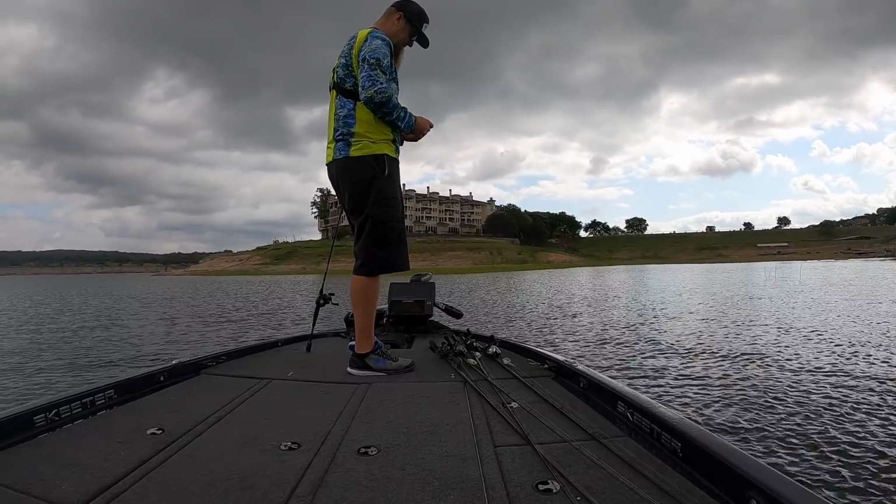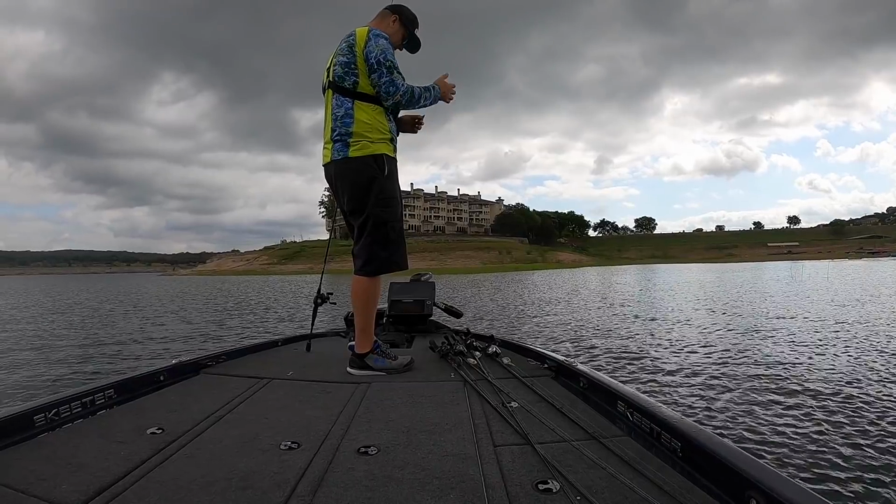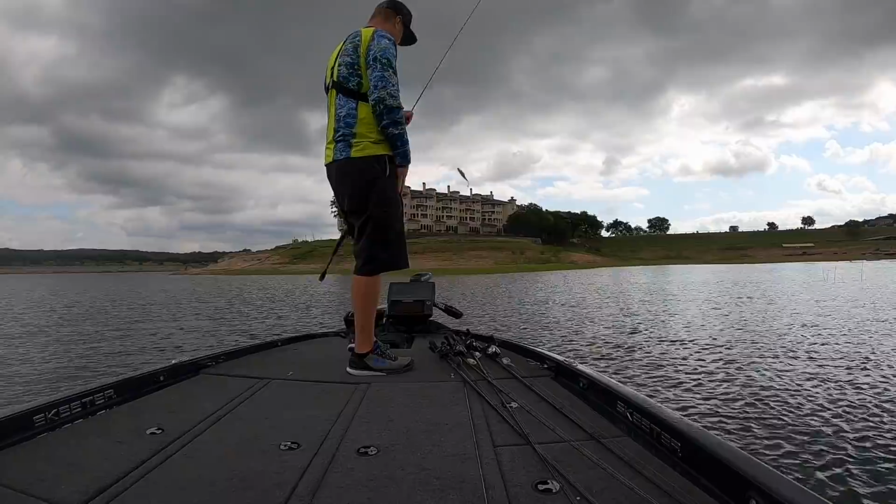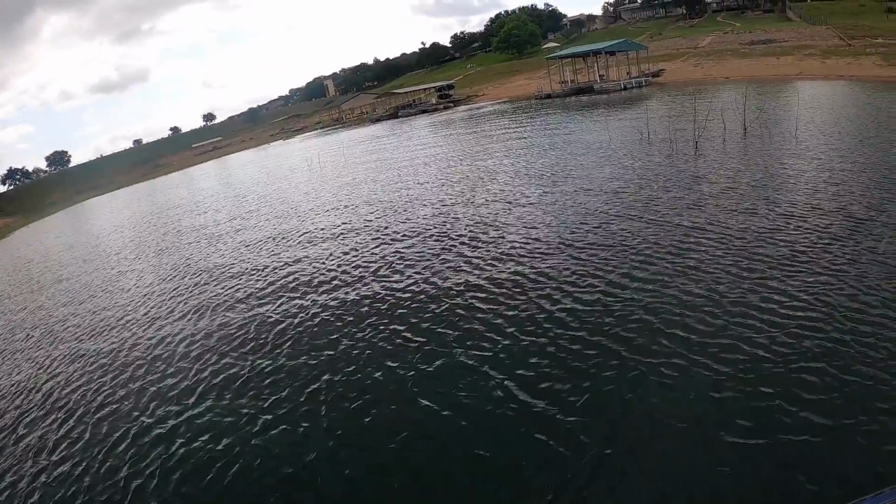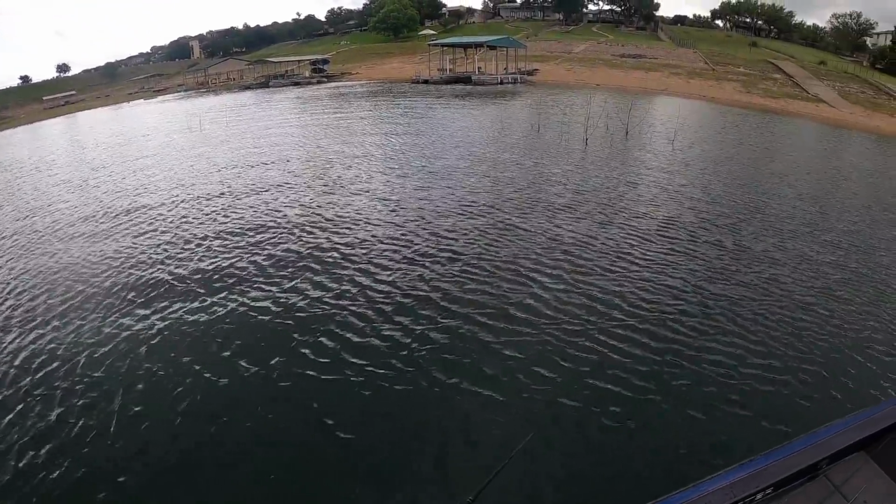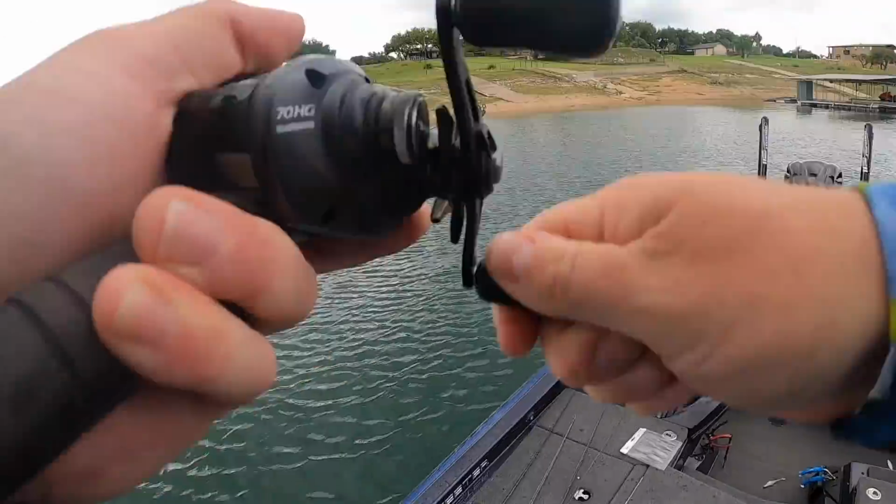I didn't even see that one. I don't know where he came from, but he ate it when I was looking at the screen. I just saw him swirl and felt something. Swung, fish on. So he was over there hiding in these trees where I couldn't see him. They will hide down in the trees. You won't even be able to see them, and all of a sudden there will just be a fish on the screen. So they can tuck away. There's another one, just because you got the Livescope. A little bit better one.